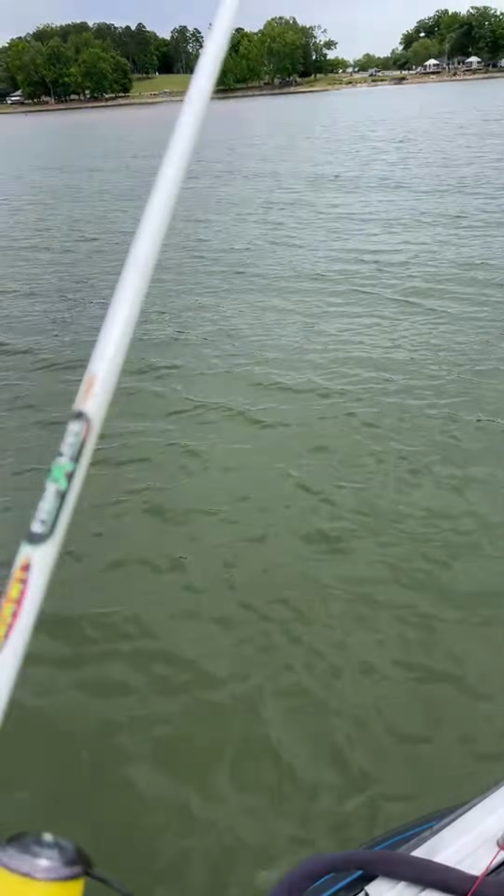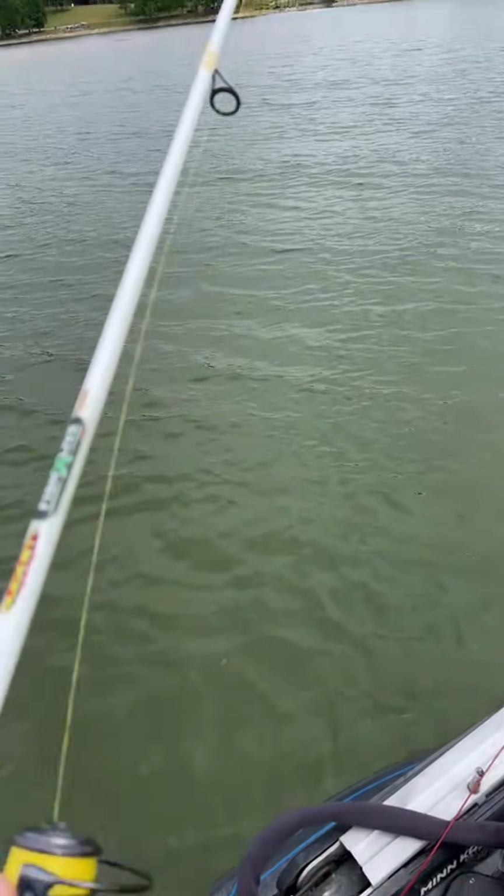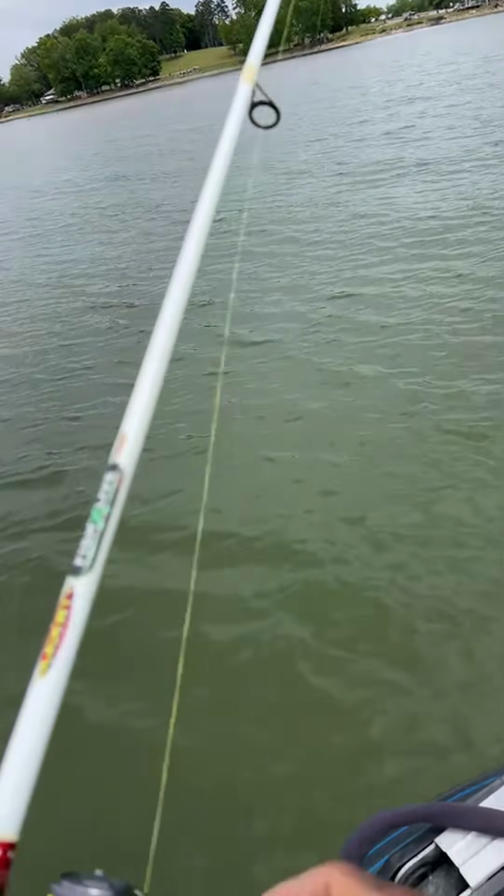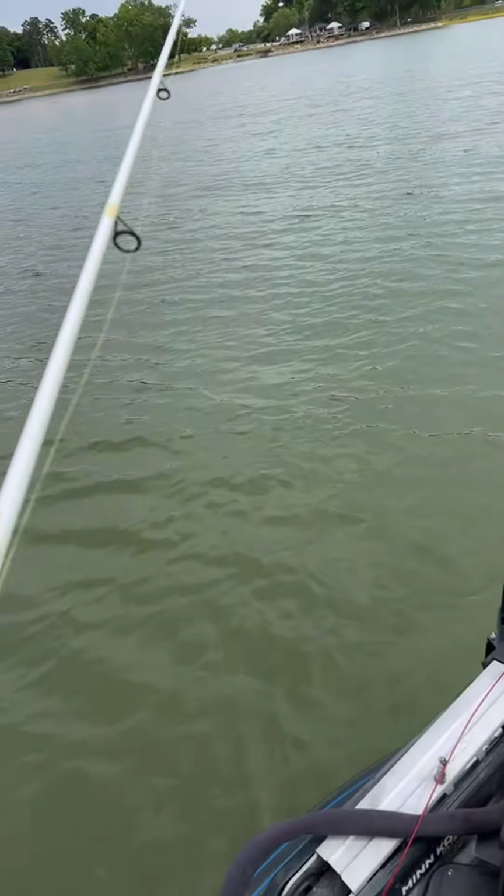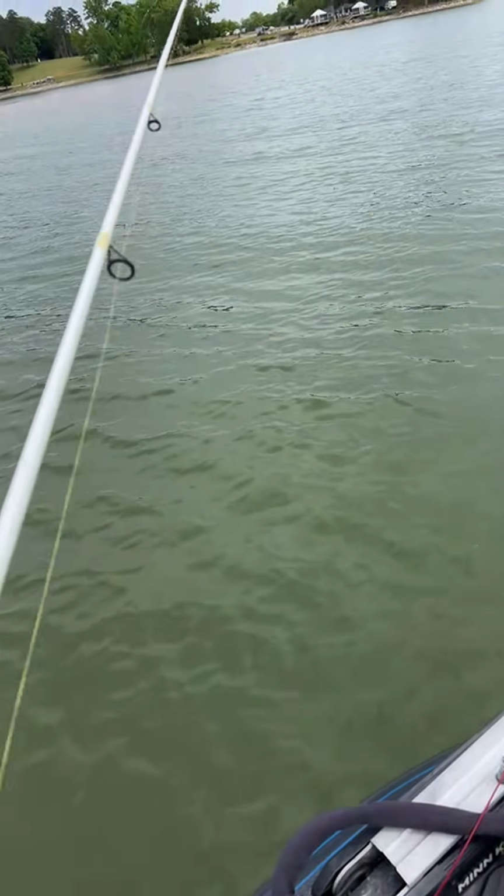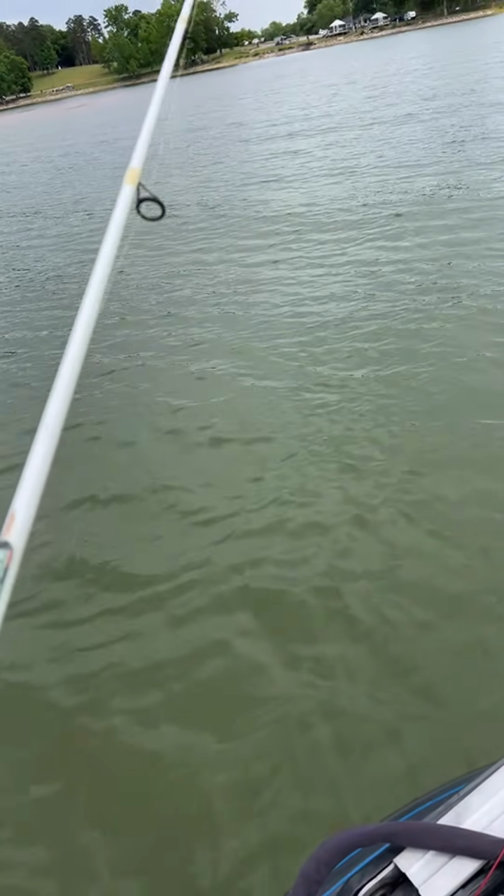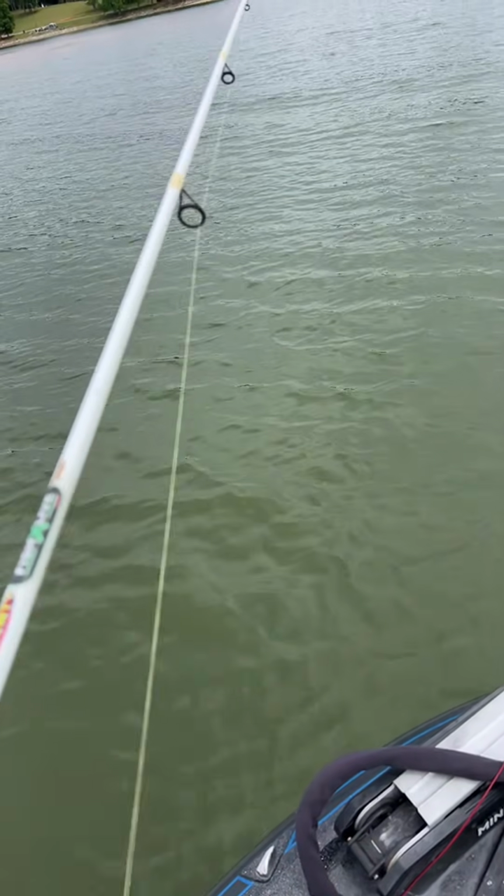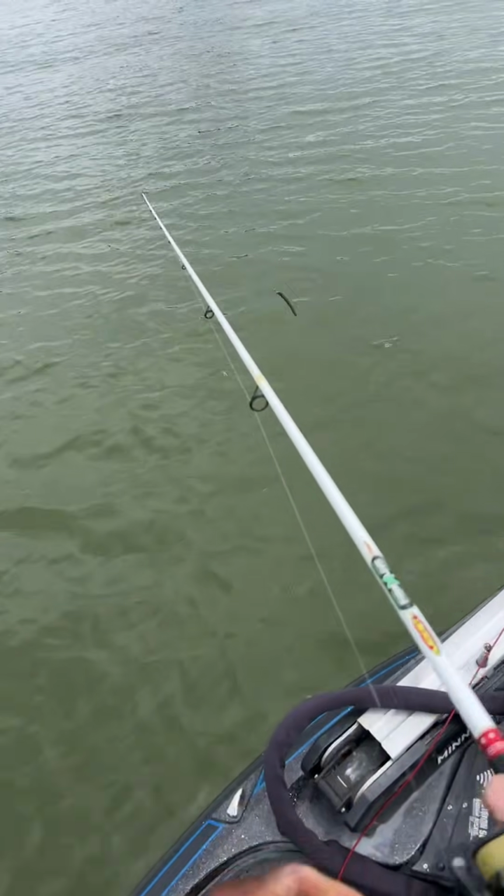Oh, I'm still gonna catch a fish before you because you ain't gonna even catch anything. Where's the area you talking about? Over there by that thing I told you. Hey, man, ain't nobody scared of you, man. I don't know. It sounds like you're a little worried. I ain't worried. Ain't no worry. Ain't no worry about it.